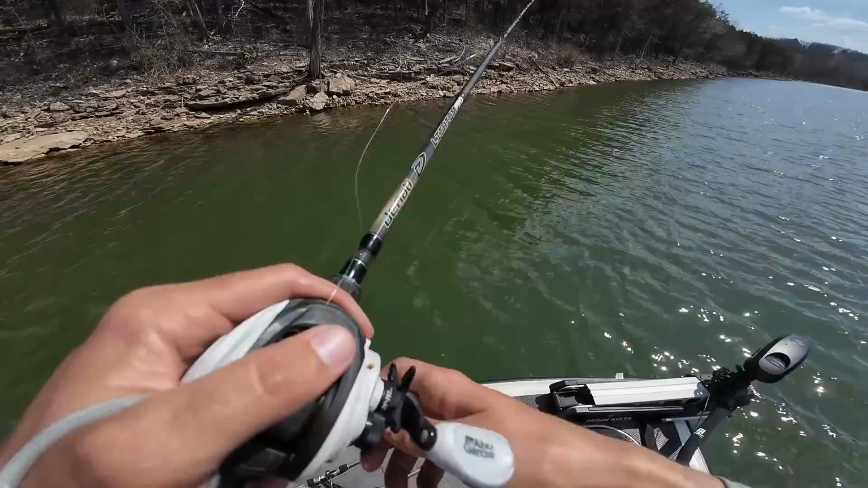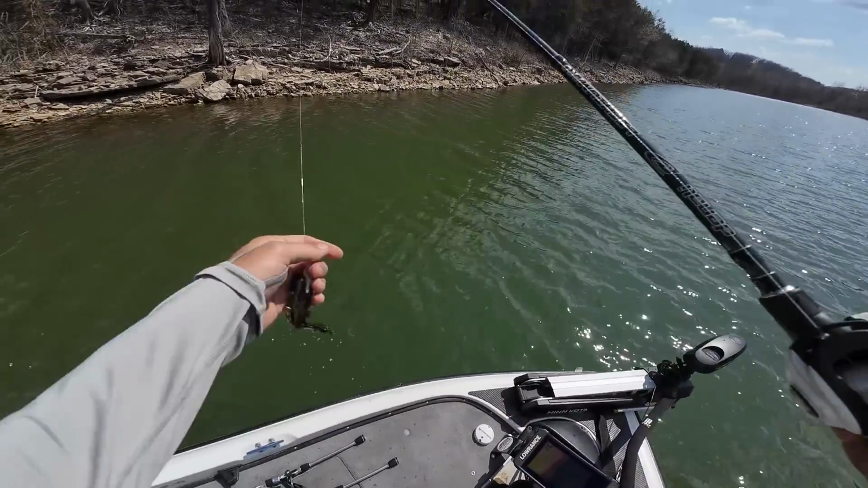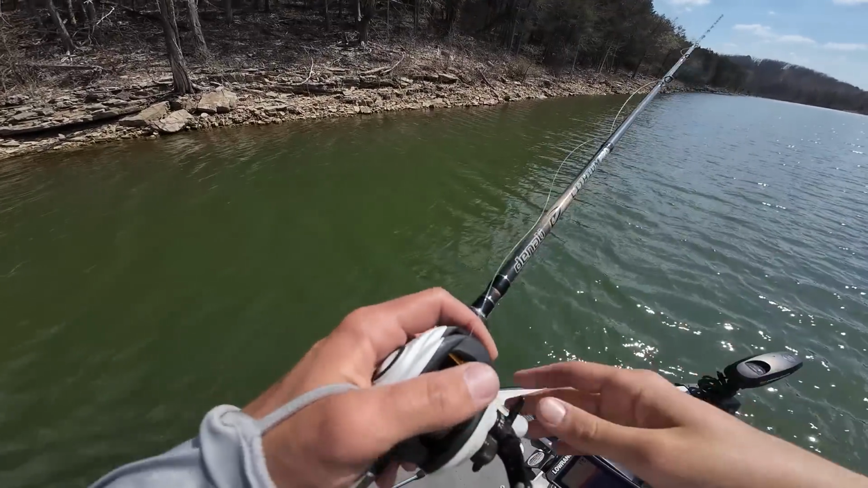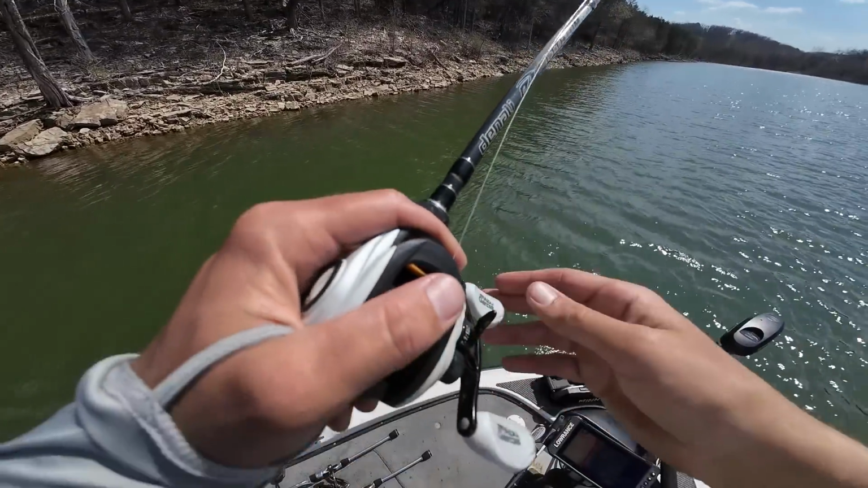Now, from what I can tell right now, it seems like those fish are right on that transition from that 2 foot zone to the 3 to 5 foot zone down this bank. And so I'm going to really focus on that. I might even go to a little bit lighter bait just because I now know I don't need to get that bait down there like 8 feet.